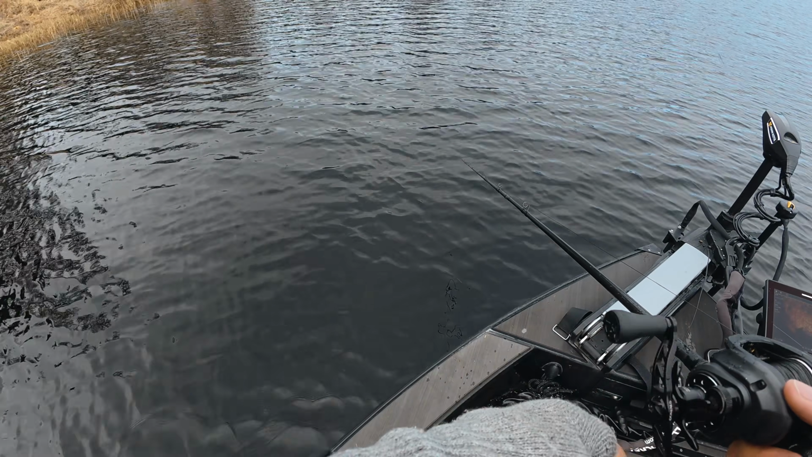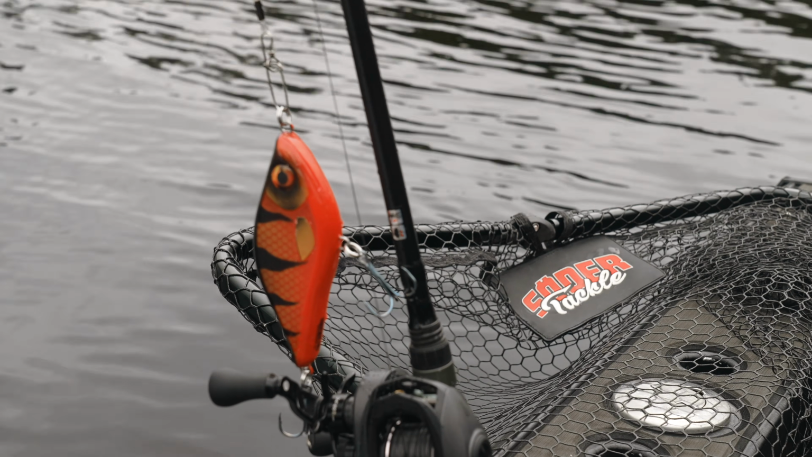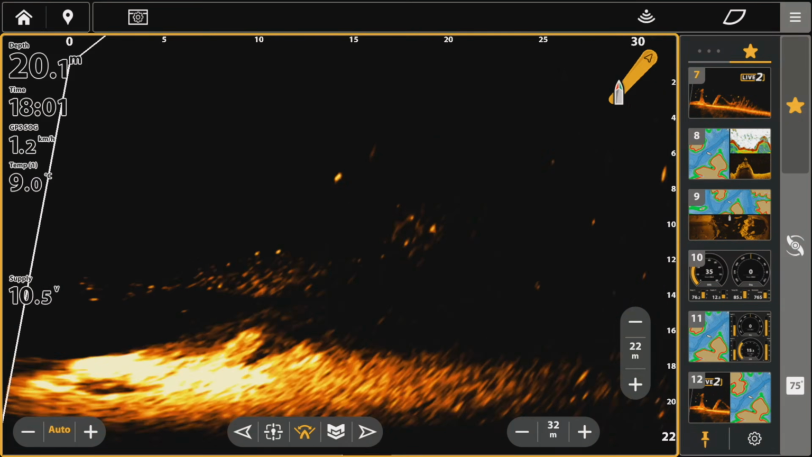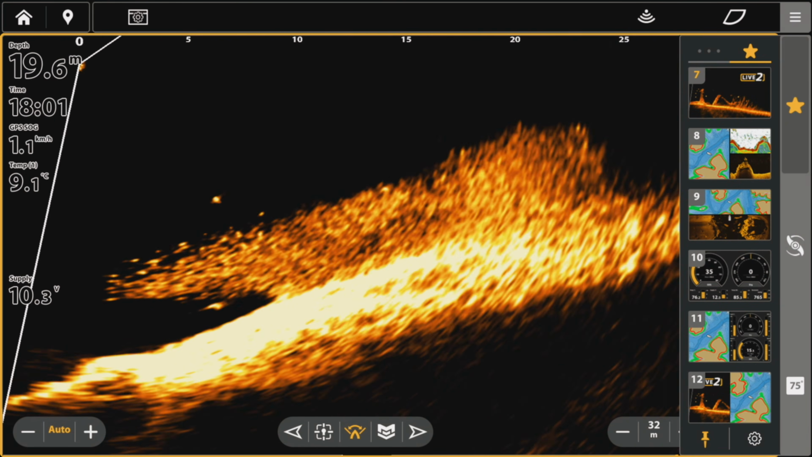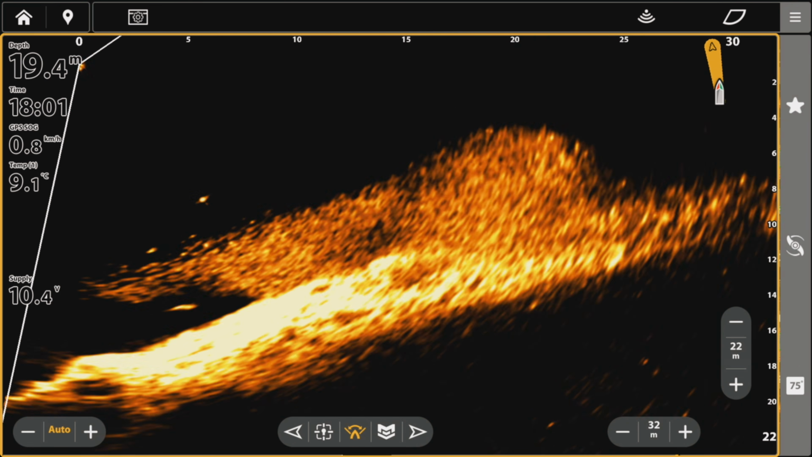We can see them on the landscape mode. This lake holds many deep pockets with some reeds on the sides, and while traveling over these deep pockets we noticed that there were some fish standing in the deep. We couldn't resist making a couple of casts.